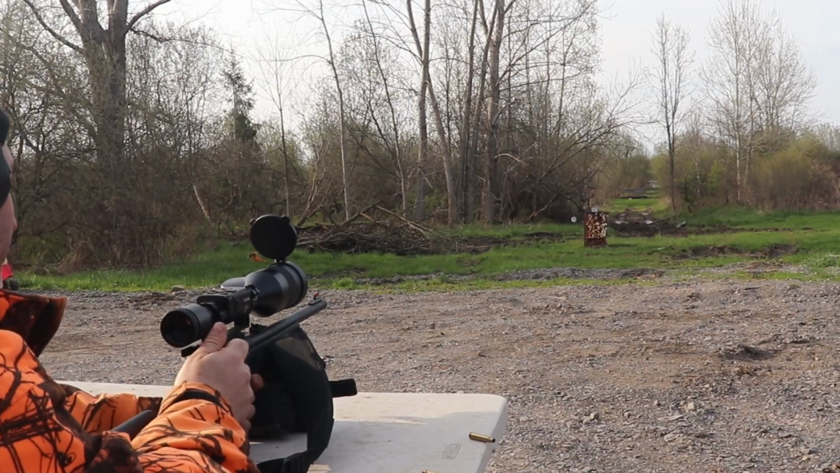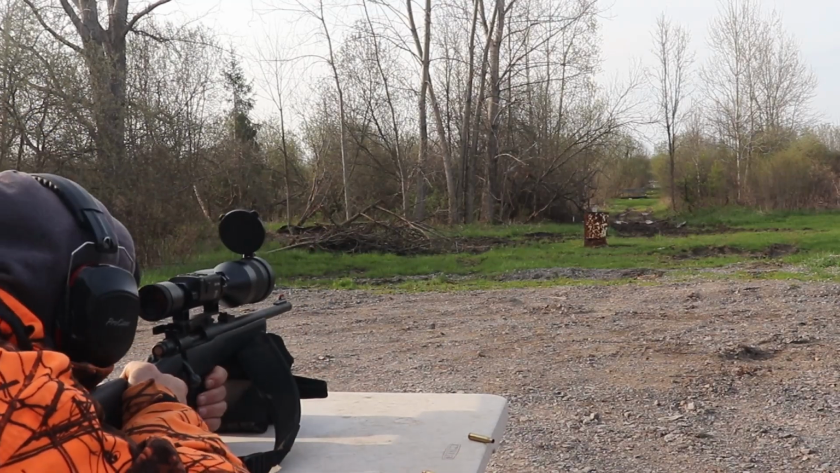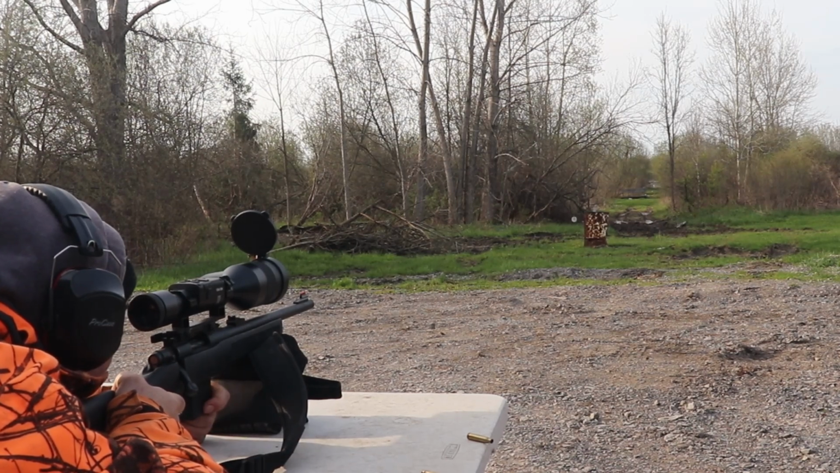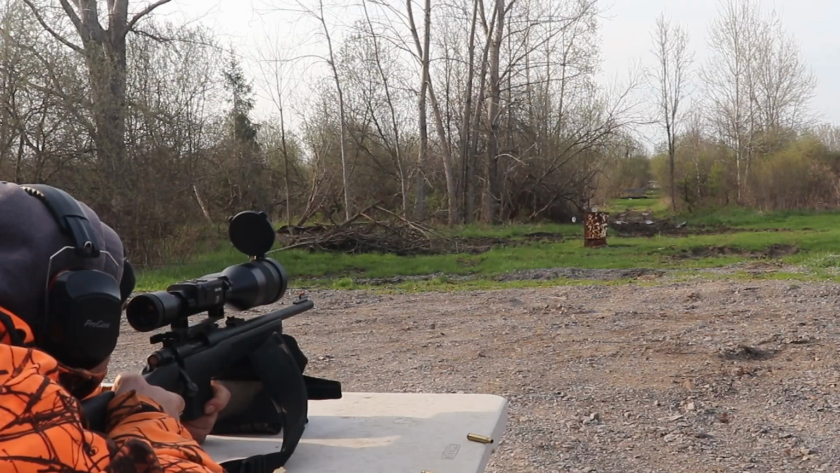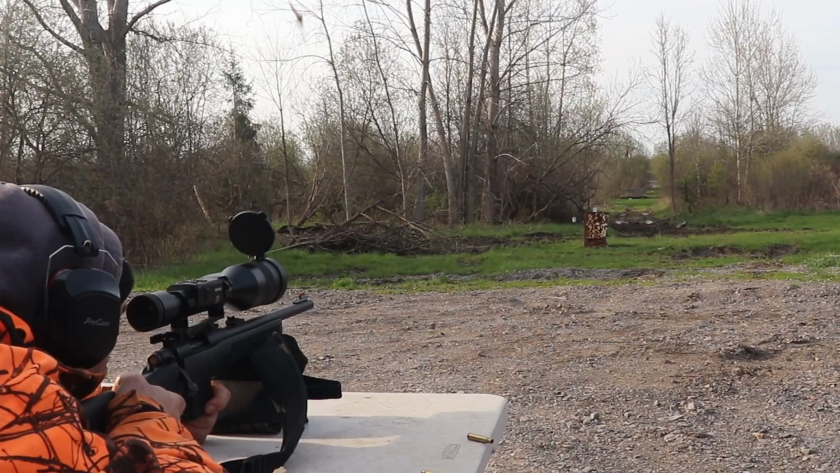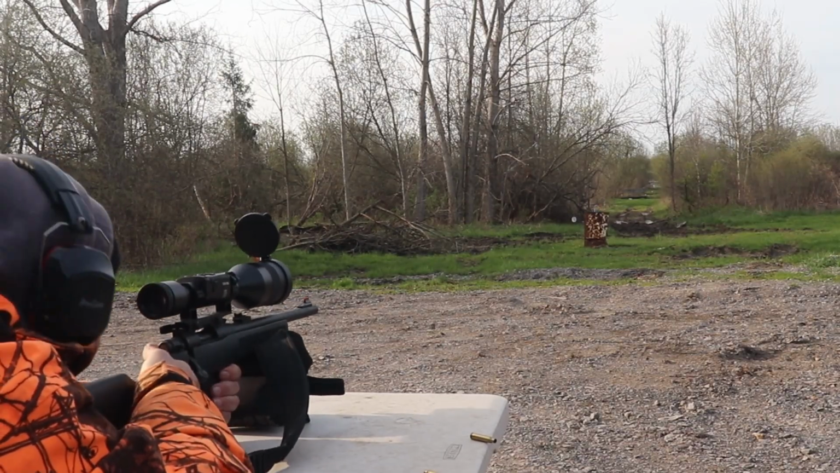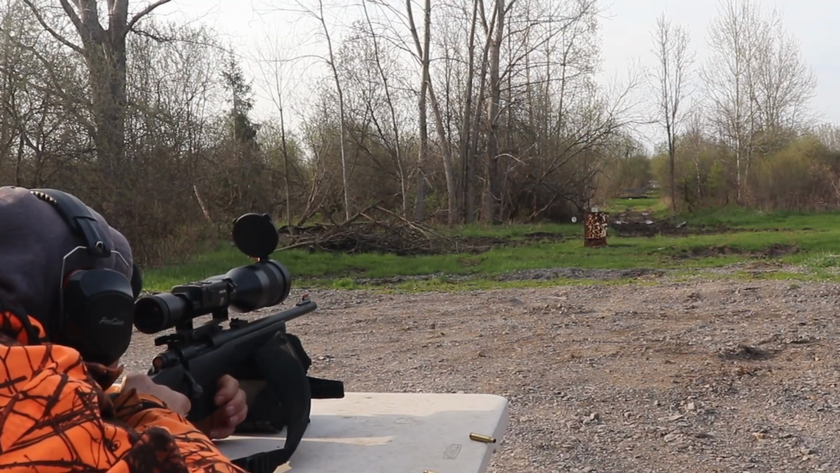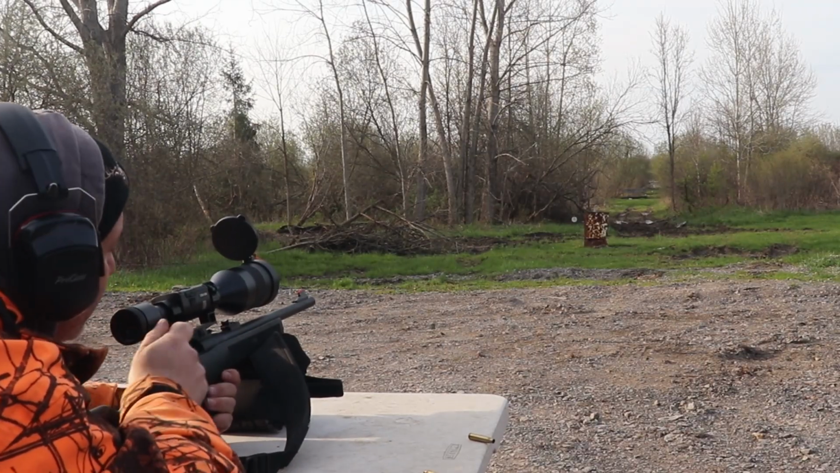Oh man, this is definitely one of my favorite things. 55 grain bullets, just under the speed of sound, and a 185 yard target. So cool. So cool.